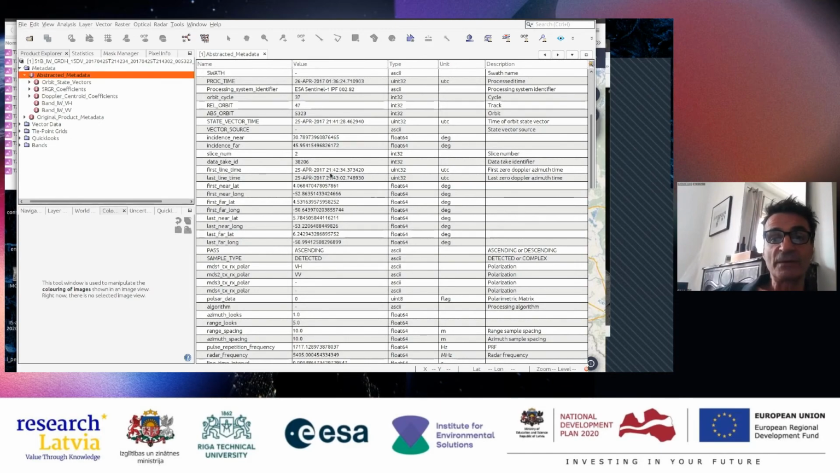It was at 9 p.m. 42. The last line, 9 p.m. 43. And now you have the latitude, longitude of the four corners of the image. So first line, near range, far range, last line, near range, last line, far range.